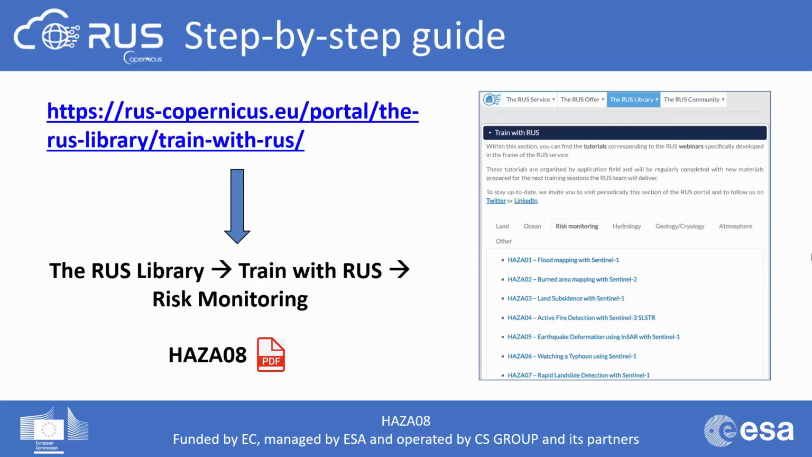You will then receive the training kit that contains the PDF of the step-by-step guide and the auxiliary data. Also, if you simply want to download the PDF of the tutorial, you can go here to the RUS Portal and under the RUS Library menu, click on Train with RUS, select the Risk Monitoring tab, and you will find the HAZA08 tutorial uploaded. This was all from my side.